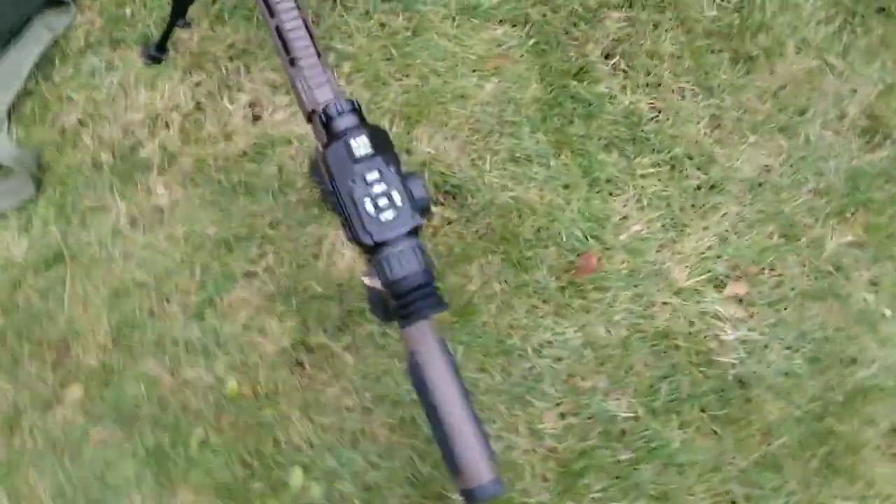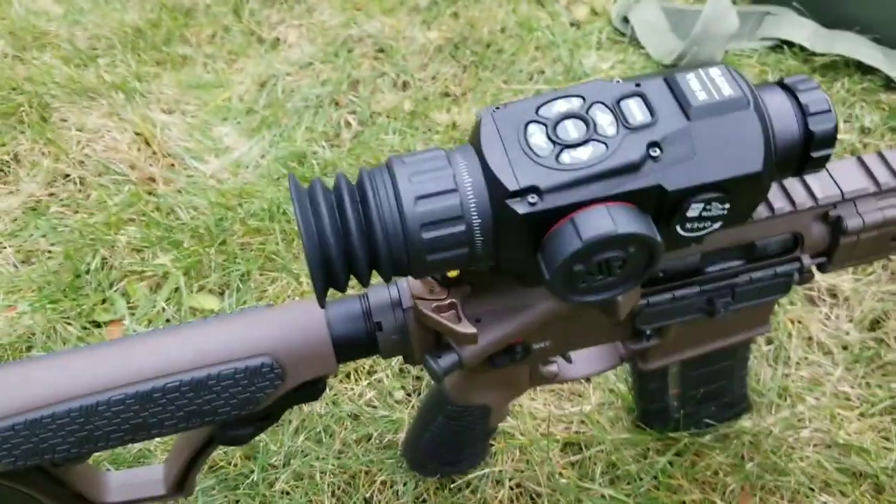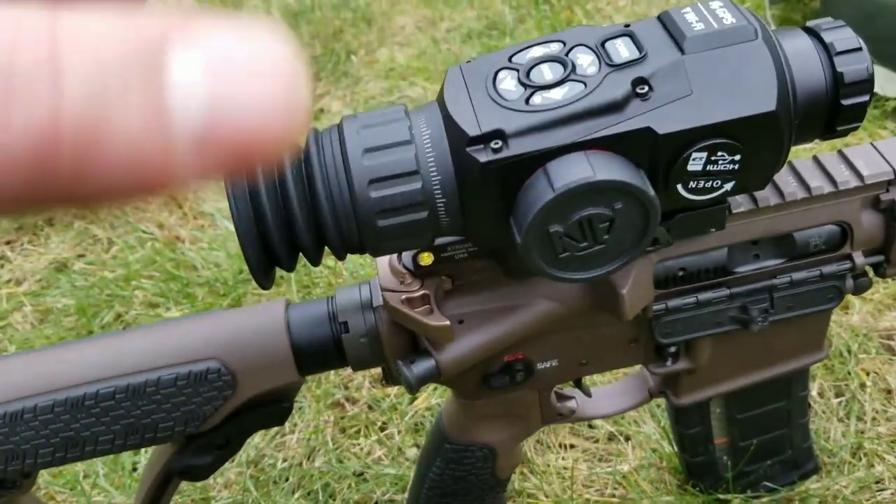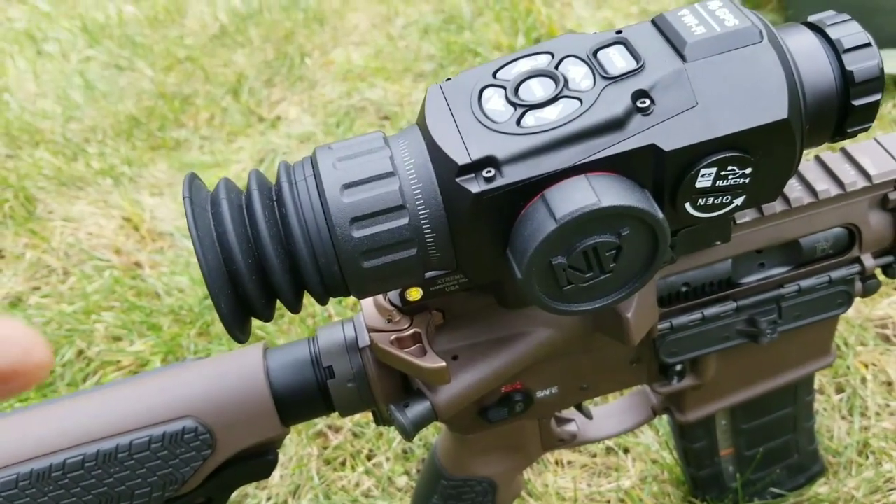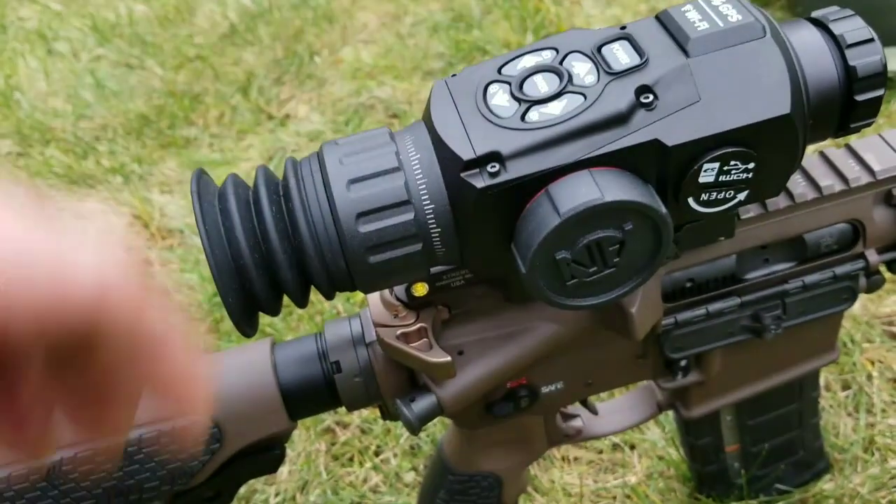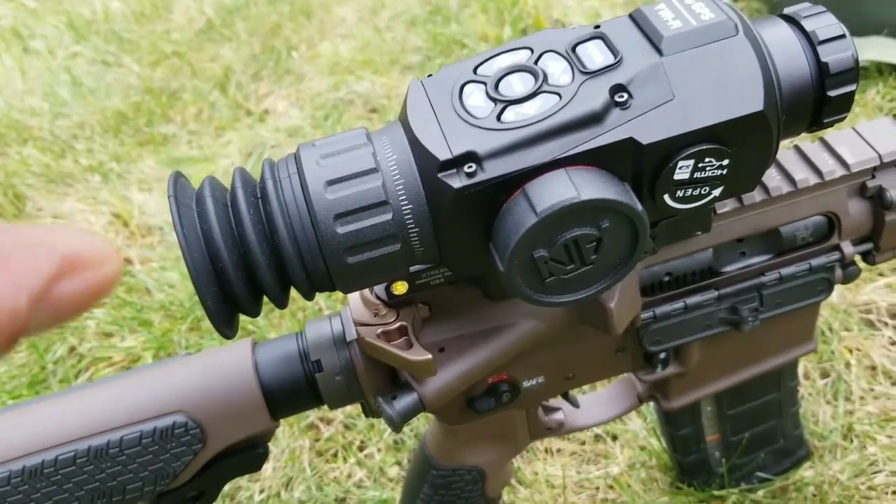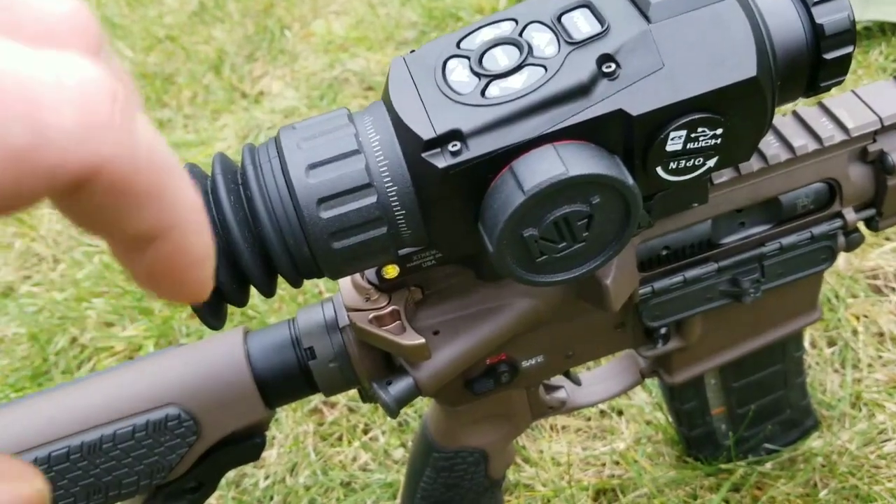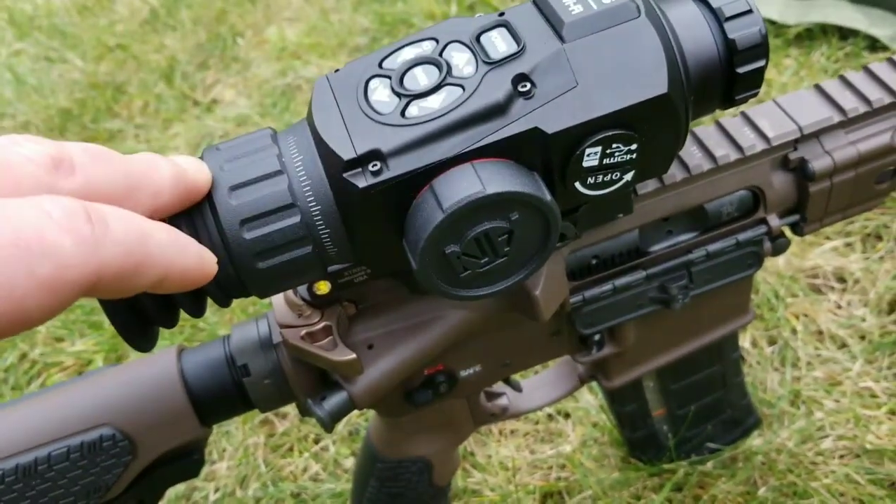It's a little bit heavy. I'd have to go inside and weigh it, but it's not too bad. Like I said, the only thing I wish I would have grabbed with it is a higher mount so my head's not so tilted. It's kind of hard to look at it. It wouldn't be so bad with a regular rifle scope, but when you're looking at a screen and your head's tilted, it's kind of awkward. But I got used to it.